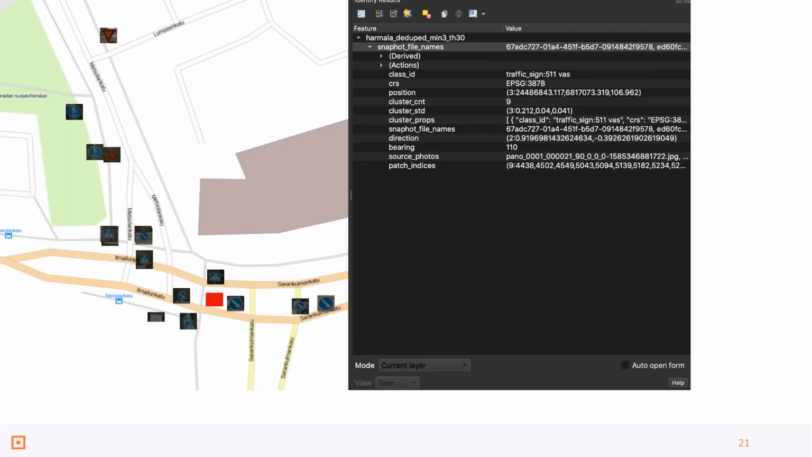And here you can see the information attributes which are created in the process. There's the class for the detected traffic sign type, for example, or object type. We have the map projection and the reference system for that, and the position in X, Y, Z coordinates. Next, please.